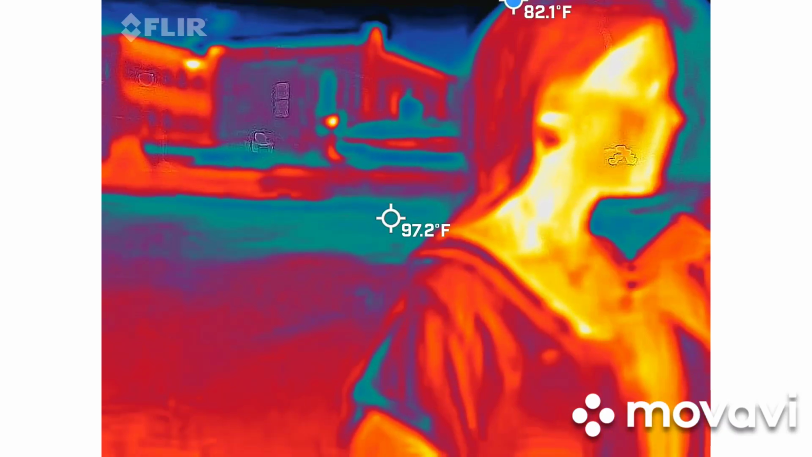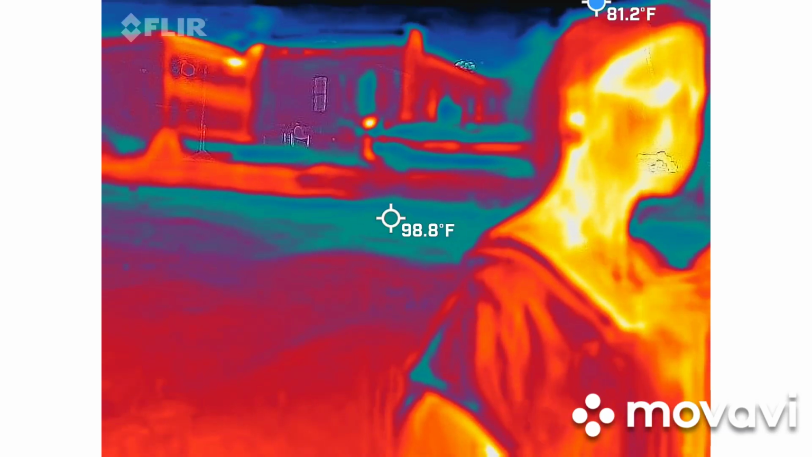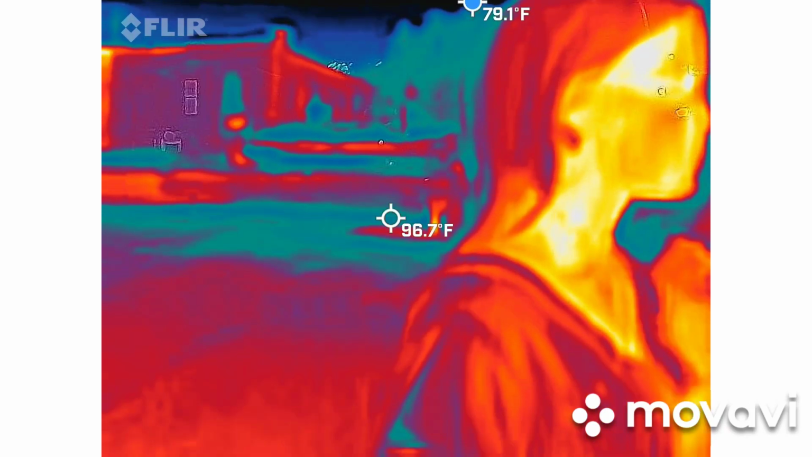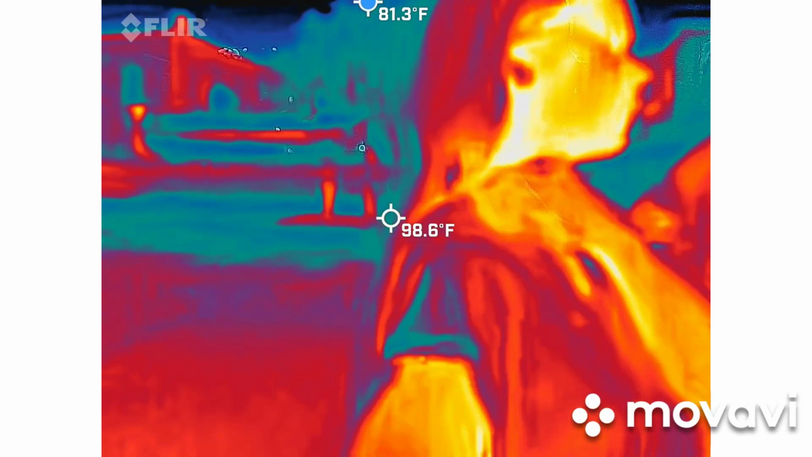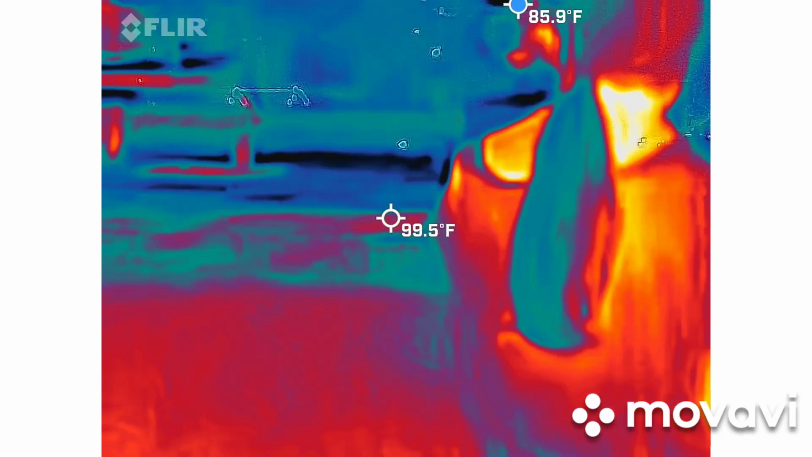If I see anything in here, am I supposed to do anything or just keep filming? Okay. Again, once I check you guys in, I'm going to show you evidence first so you have a little bit better gist of what you're looking for. Okay. All right. But yeah, you can definitely keep that thing. I mean, you can even go louder than that if you want to. You're not bothering anybody in here.